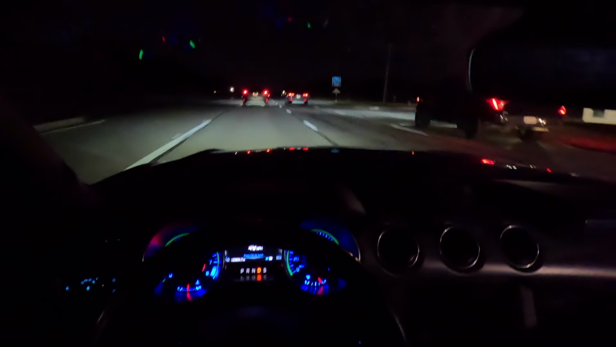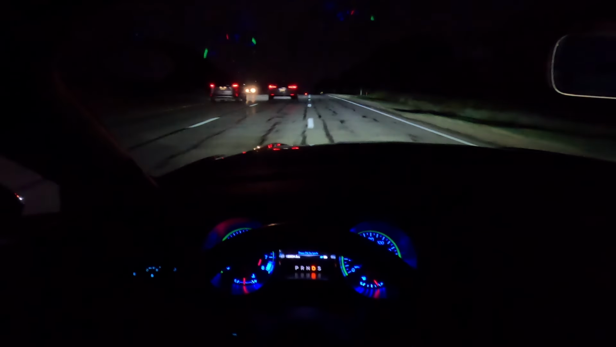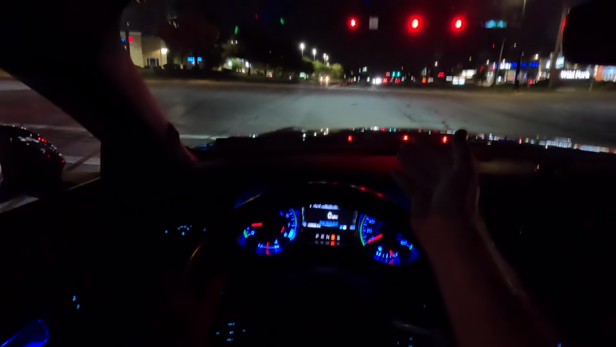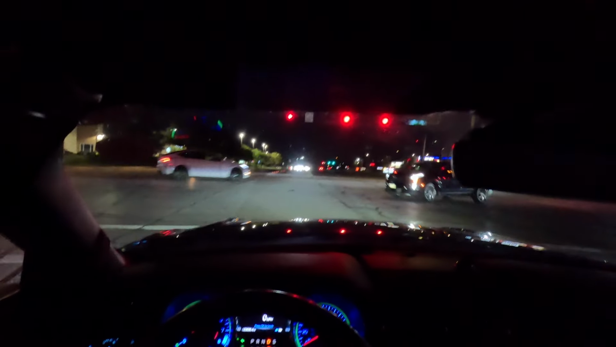One of these cars will get over, that would be great, but maybe I can. Let's see. This is like the longest light ever, and it literally is about to change. Been sitting here forever. Maybe? No? See? Hey!